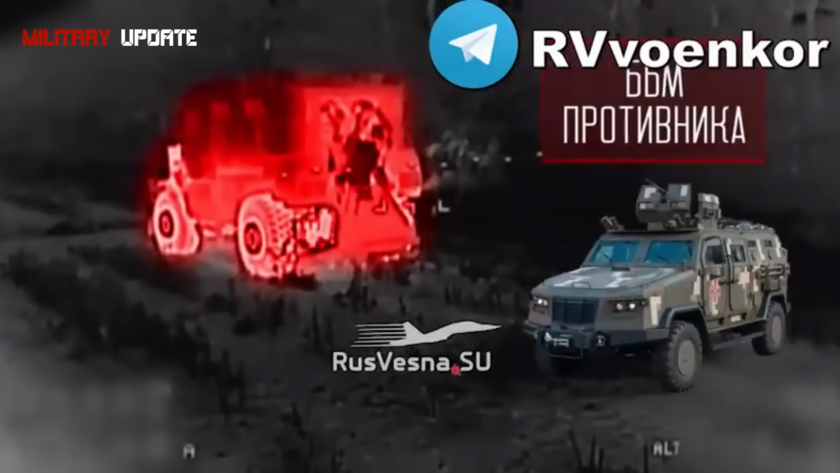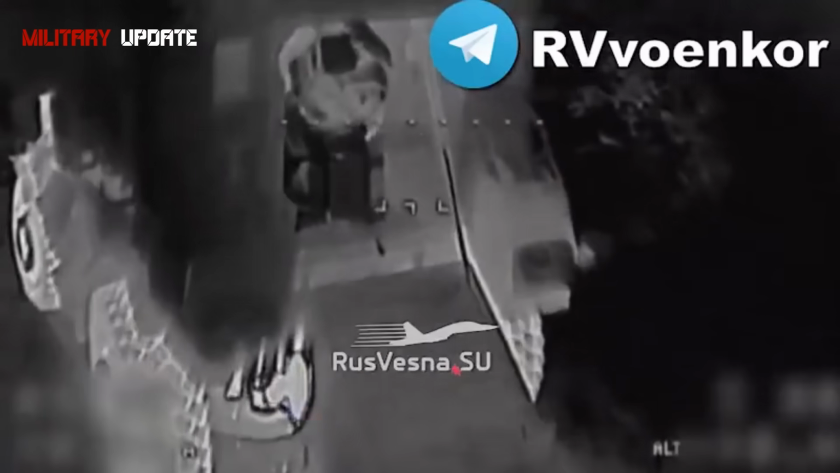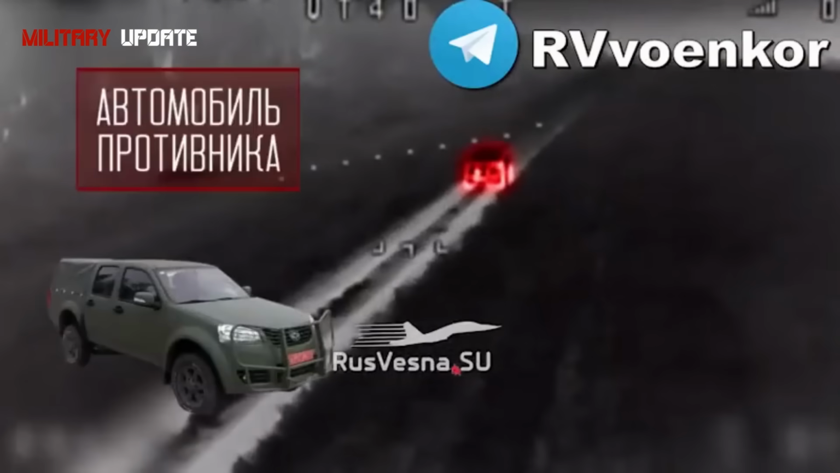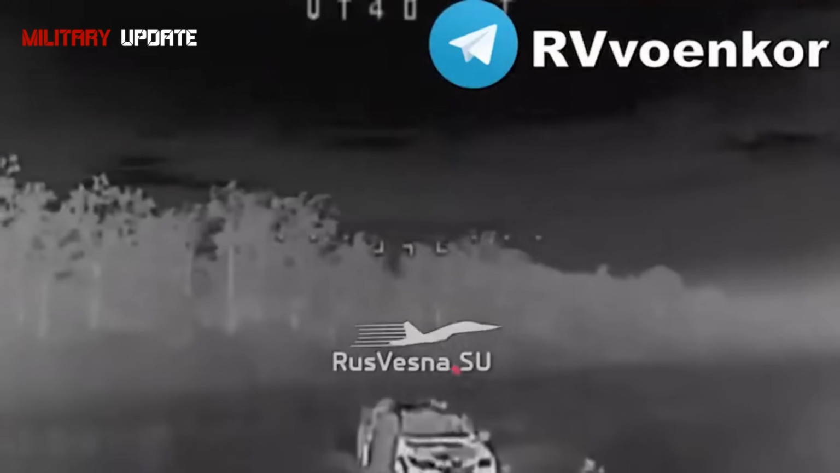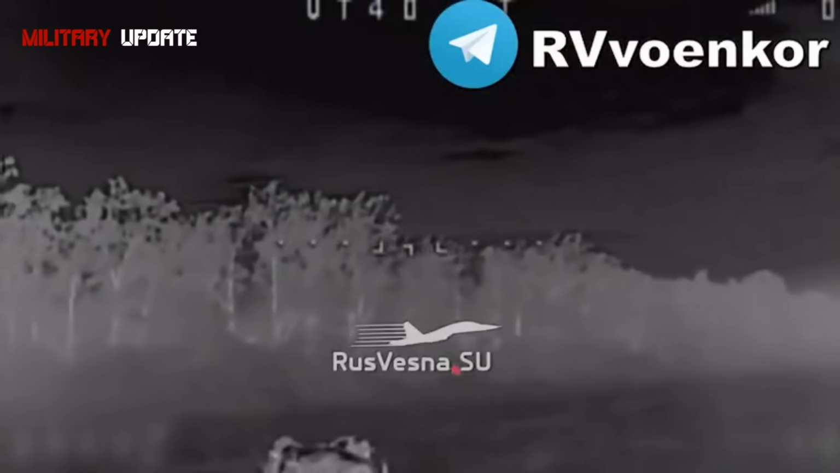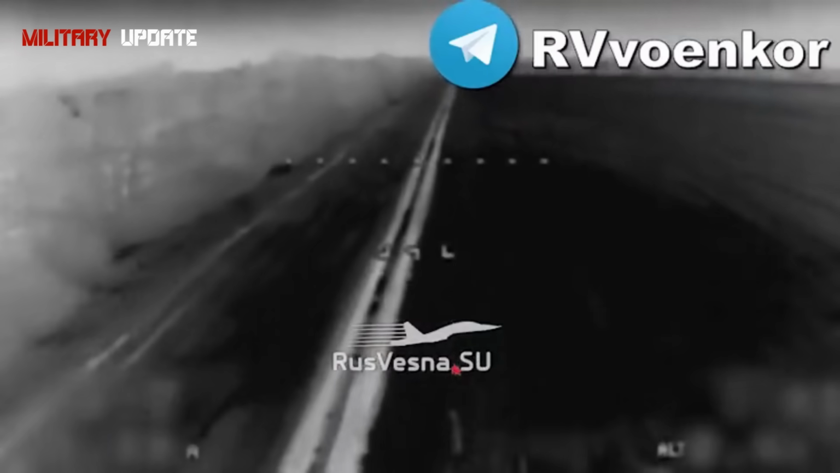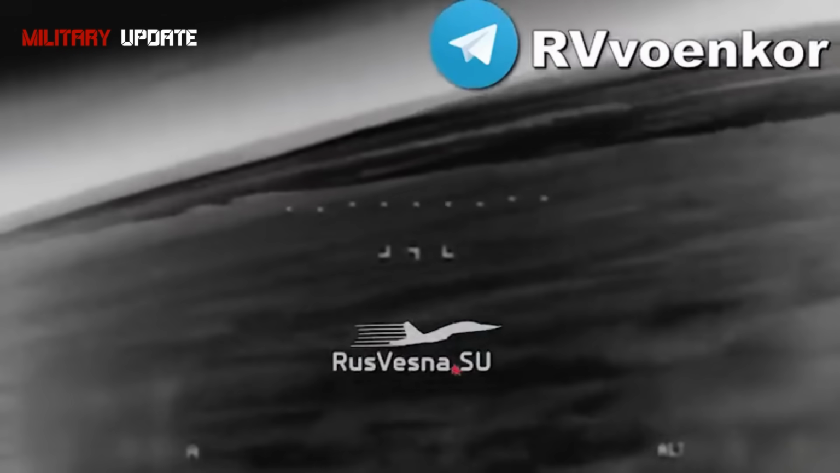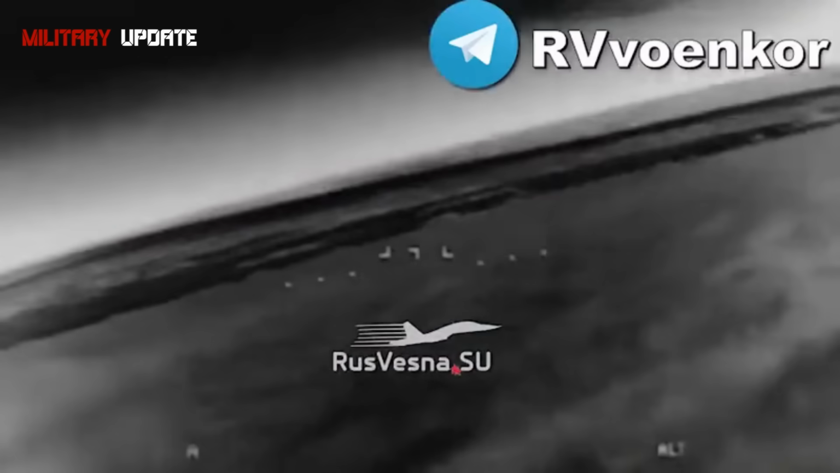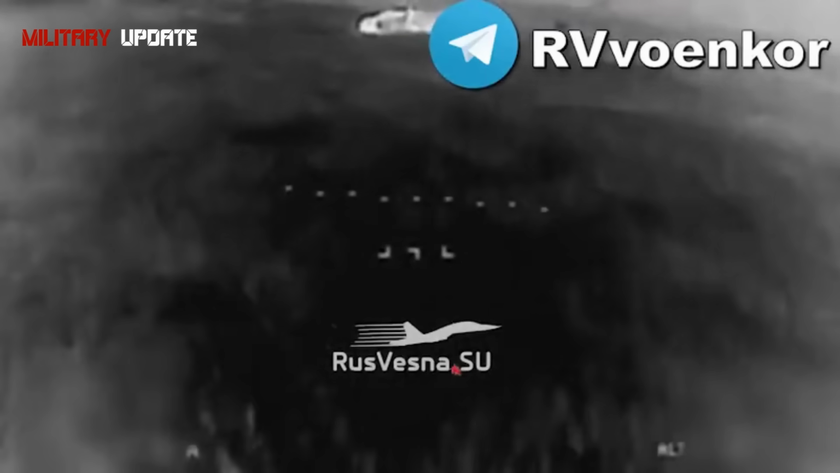artillery guns. The Vostok Group's units continued to advance to the depths of the enemy's defense and liberated Timirovka, Zaporozhye region. Losses were inflicted on manpower and hardware of 1 mechanized brigade of the AFU, 2 territorial defense brigades, and 1 National Guard brigade near Sherivnoy, Zaporozhye region, Novopetrovskoy, Yanvarskoy, Malayevka, Dnipropetrovsk region, Alexandrograd, and Novokatskoy, Donetsk People's Republic. The AFU lost more than 200 troops, 1 armored fighting vehicle, and 14 motor vehicles.